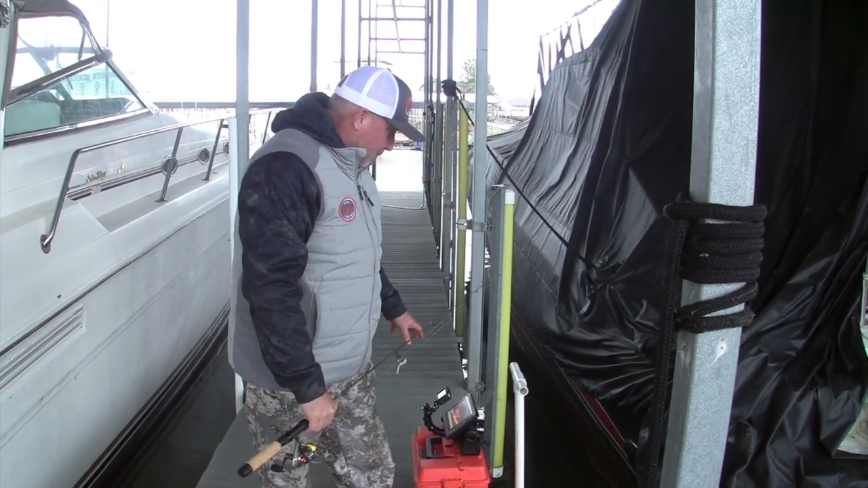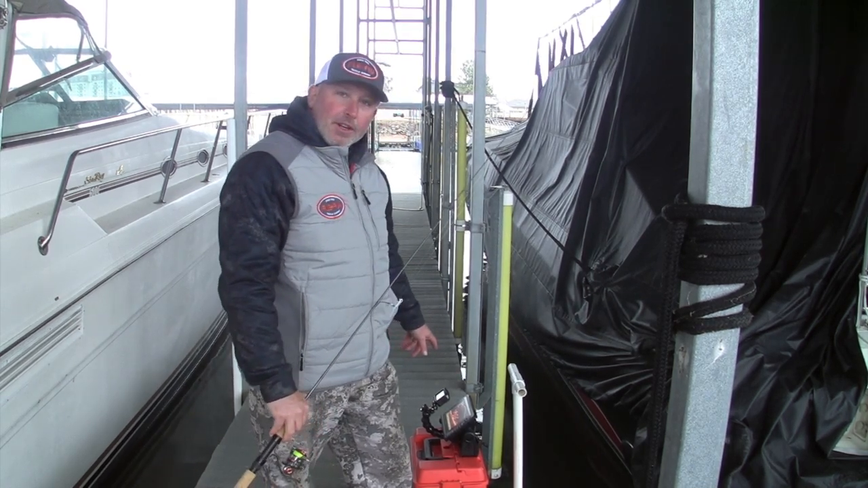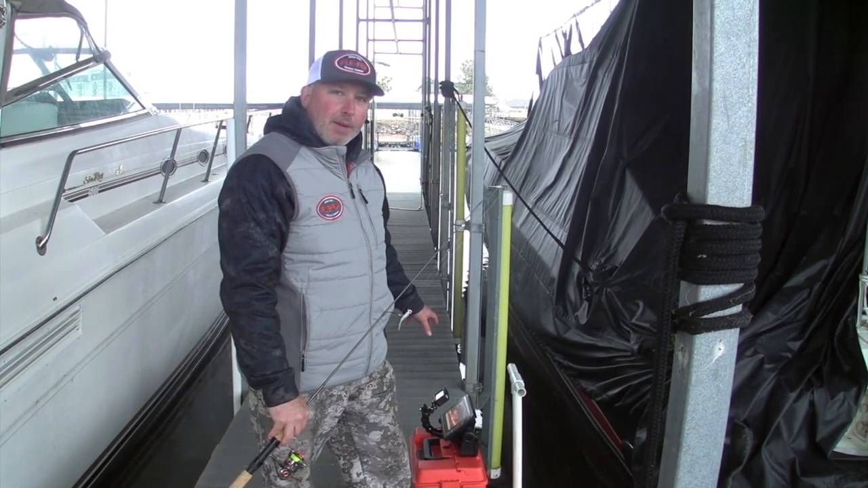Garmin Livescope set up right here, and this time I've got a GoPro camera set up right on the footage, so you're really going to be able to see the crappie kickers working down there in the brush piles.